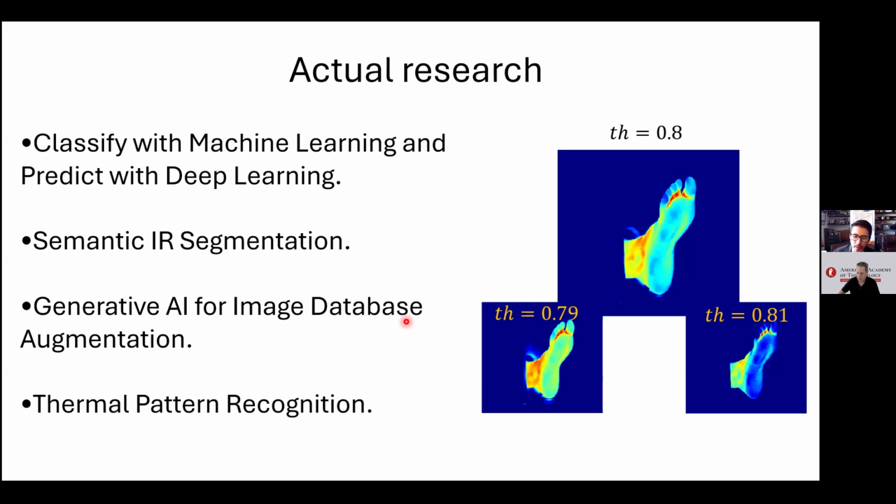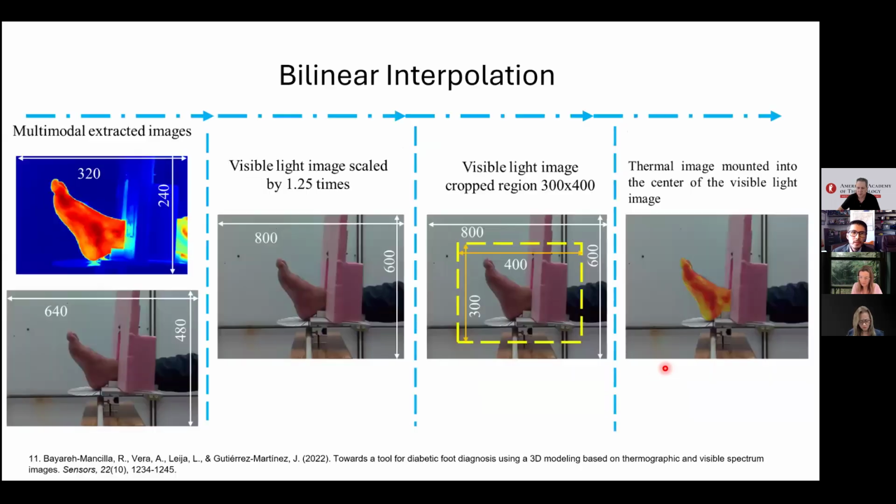when a system can be over predicted. And finally, we are also studying thermal pattern recognition. Not only because we are interested in comparing left and right foot to get differences of temperature. Some literature says that a temperature difference of 2.2 degrees is indicative of a peripheral complication, but also we can find spots that may lead to future ulcers.